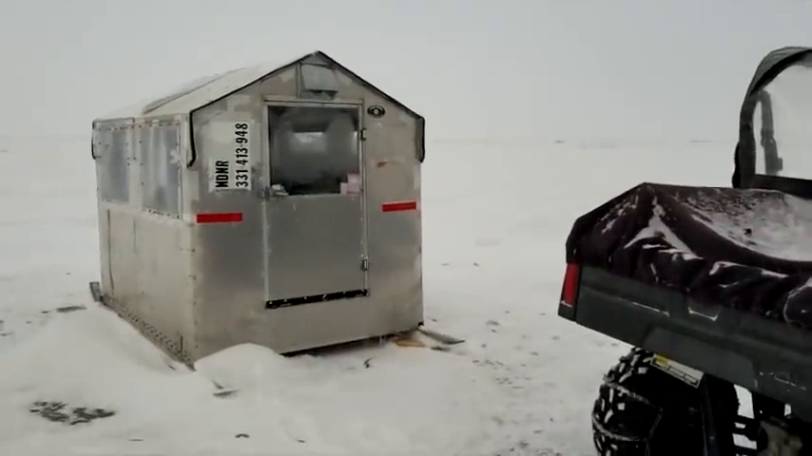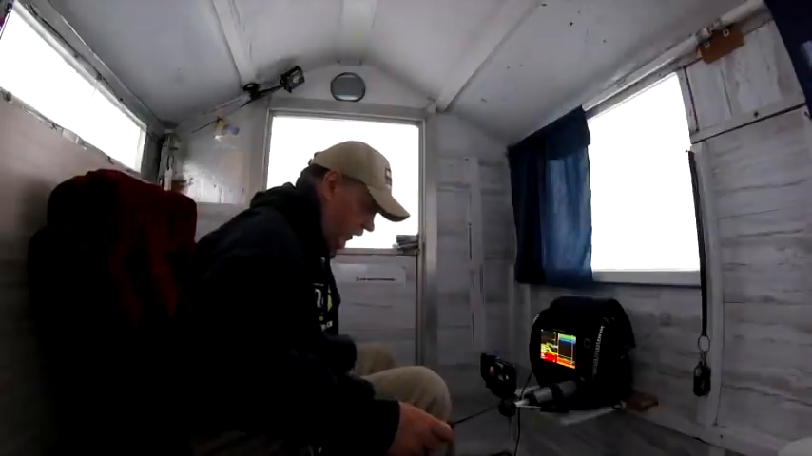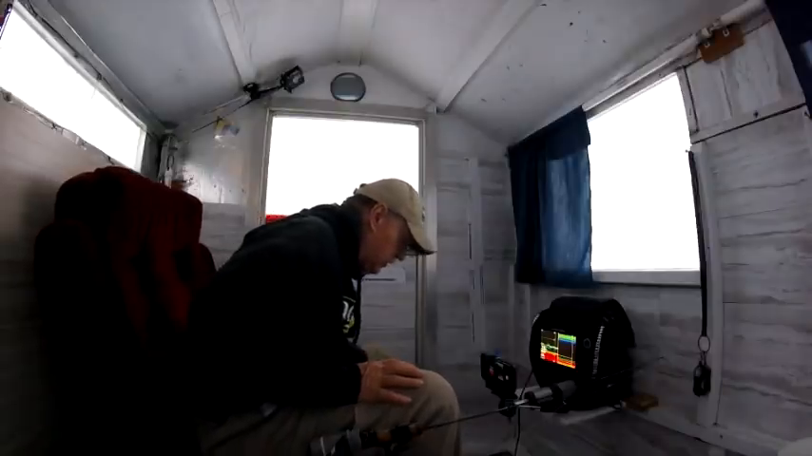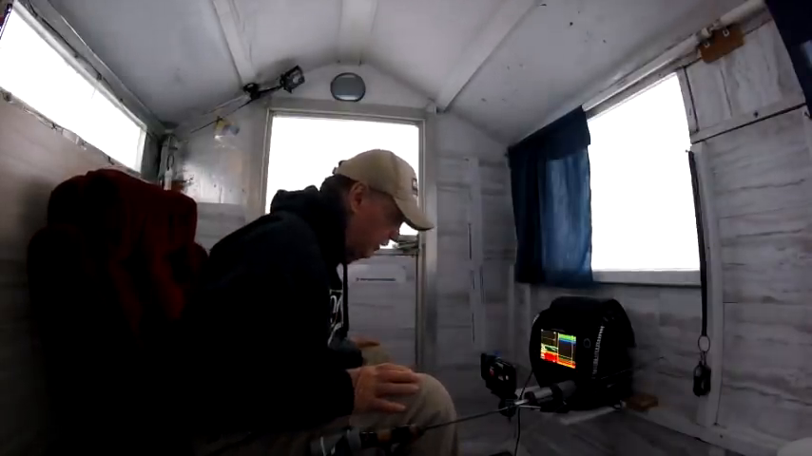All right, there we go. I've got a fish right there. He just came up. The first one I've seen, it's 8:29 now. I don't know if you can see it on that picture or not, but 8:29. I was fishing by 8:08, and that is the first fish I've seen come up. And that's odd.